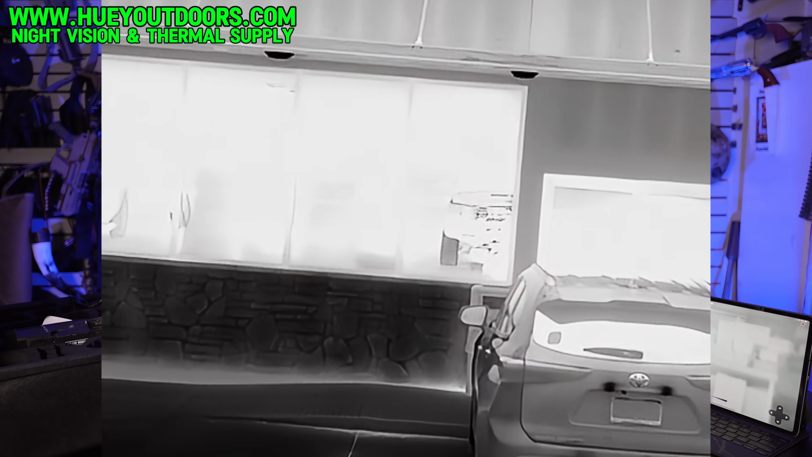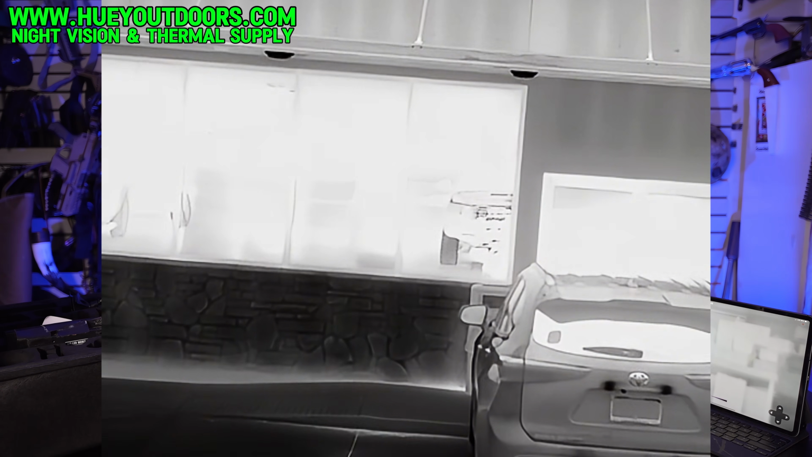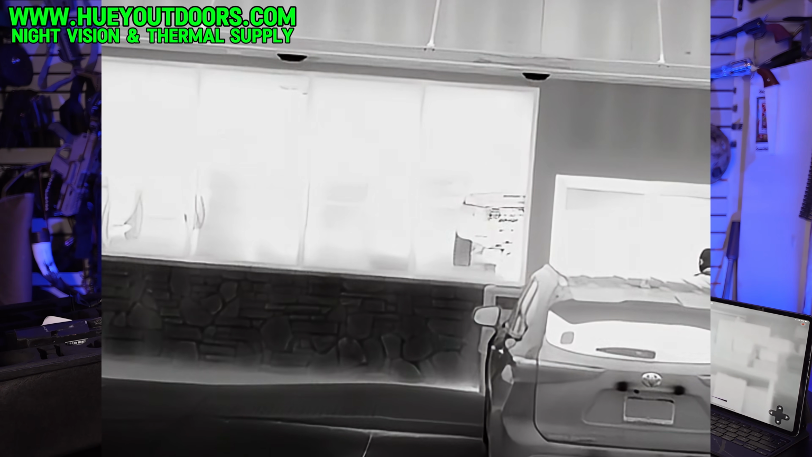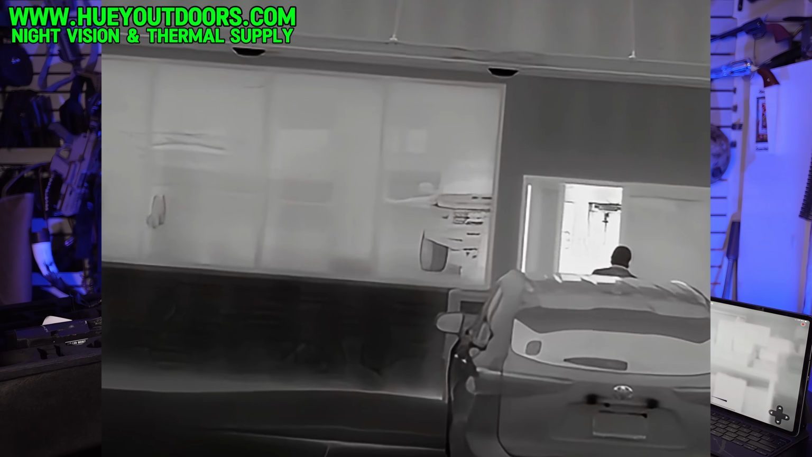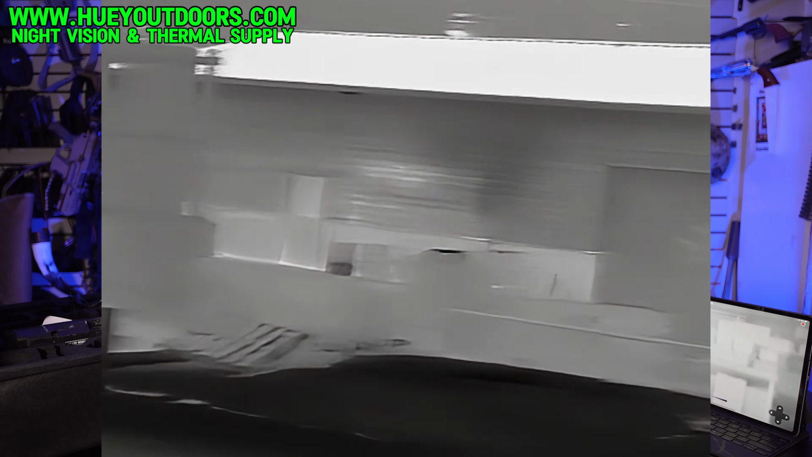At first, I didn't know what it was. I was trying to figure out what it was. As I got closer, I realized that if I had just been going along, with no reflectors or anything, there's a good chance I would have hit the guy. There's no lights, East Texas, piney woods, dark. So it probably saved his life.